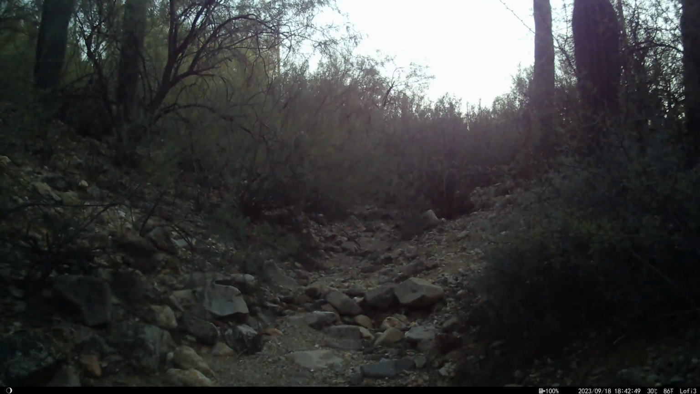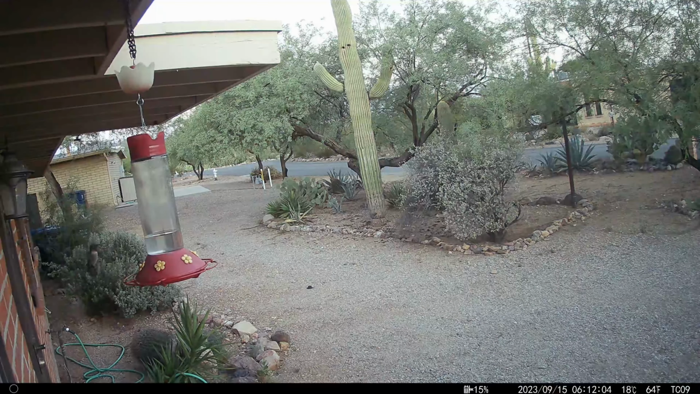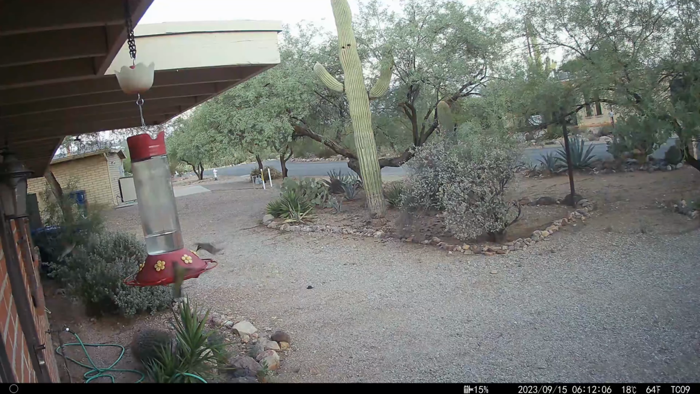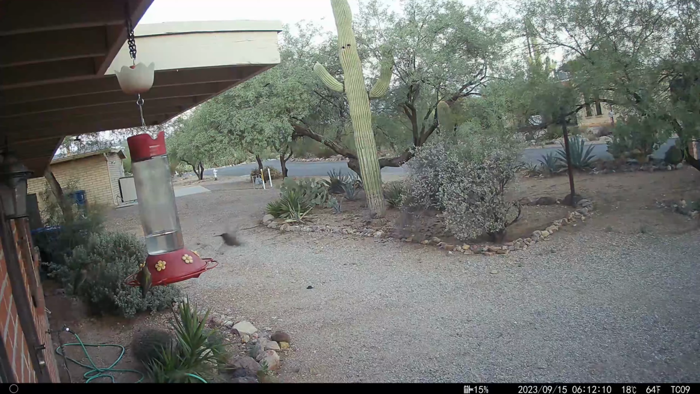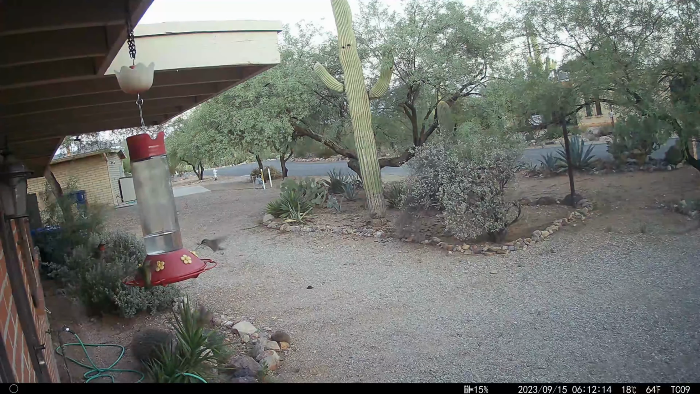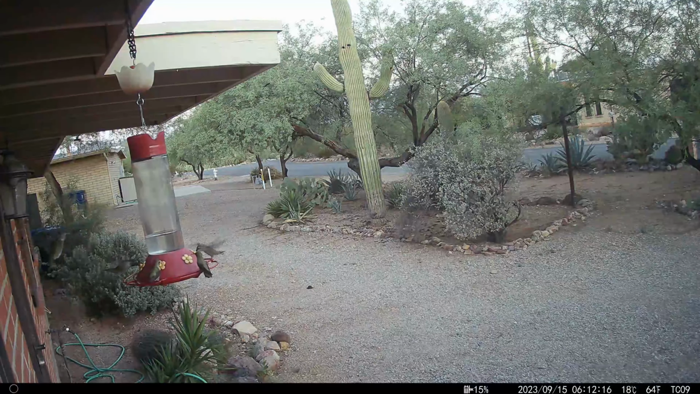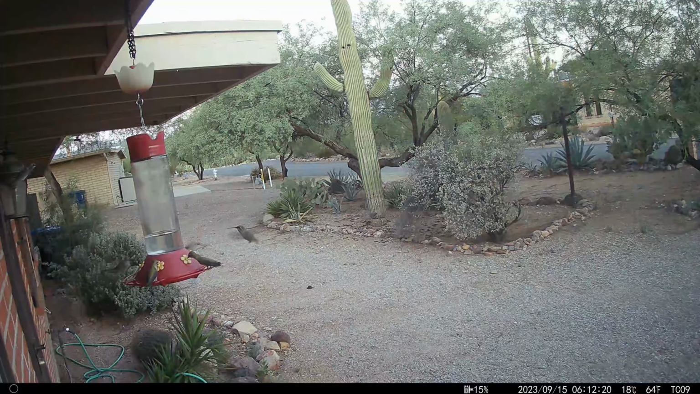So the next part of this video follows these hummingbirds here, and it's amazing how many hummingbirds there are. You'll see that this is 64 degrees on September 15th, so maybe the first cool morning attracted all these hummers, and there's even a male hummingbird in there getting along with all these females. It's really impressive because usually they're so territorial.